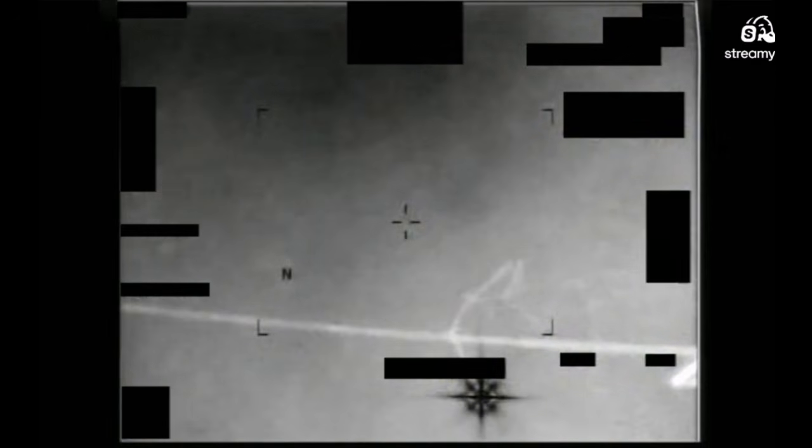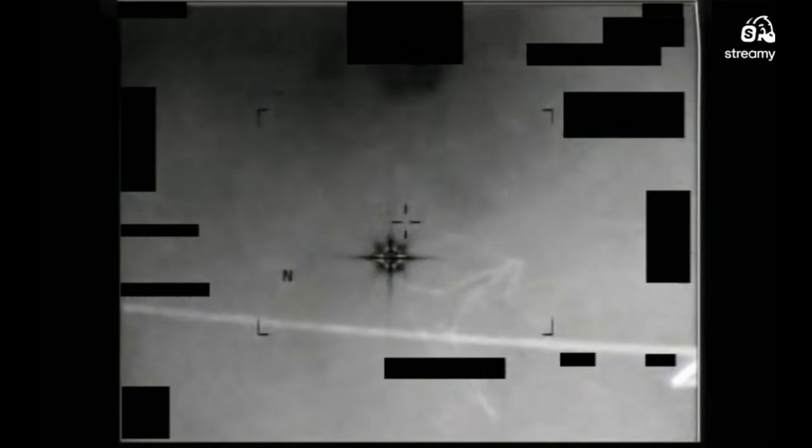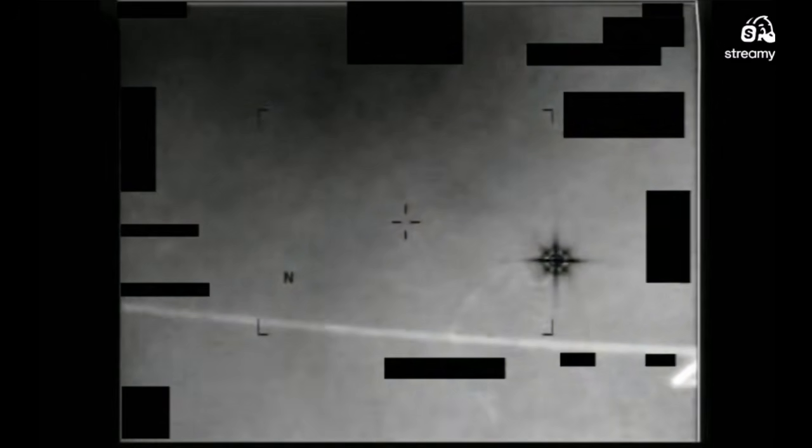Crazy. I did my best to try to duplicate this object in thermal imaging and daylight objects, but I couldn't. There's a theory out there that there's a FLIR hanging by a parachute. As you can see right there, they think that's a parachute kind of dangling in the background. I don't see any cords or anything. I'm just not seeing that. I can't subscribe to that theory.